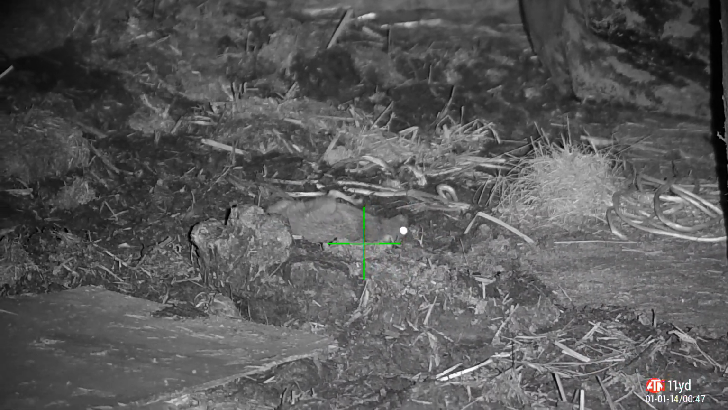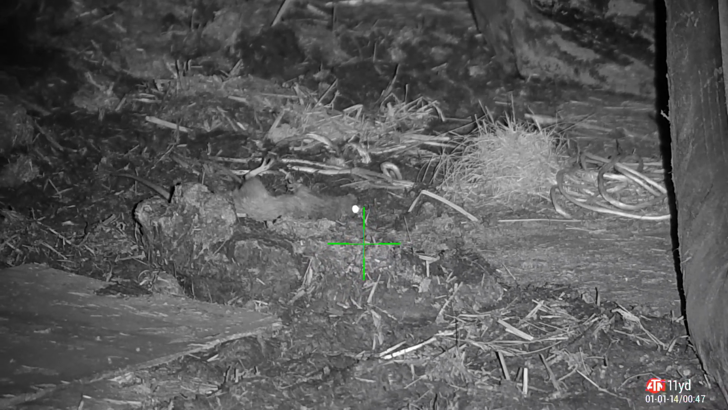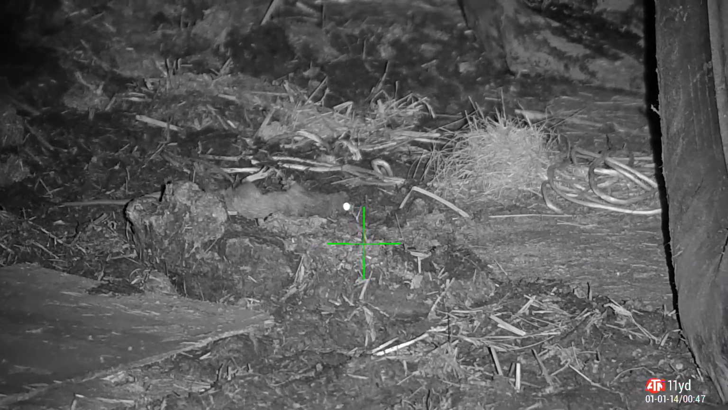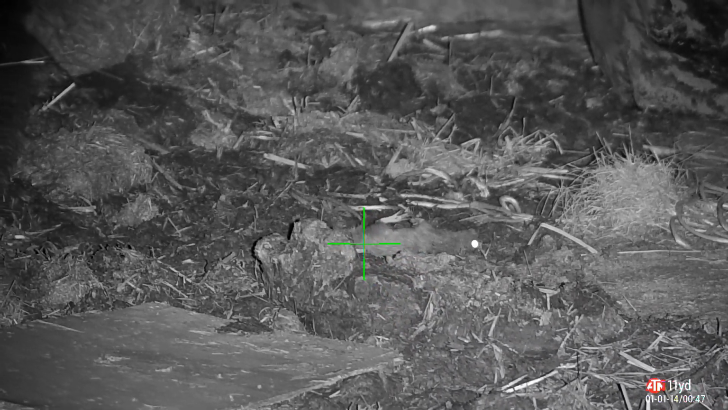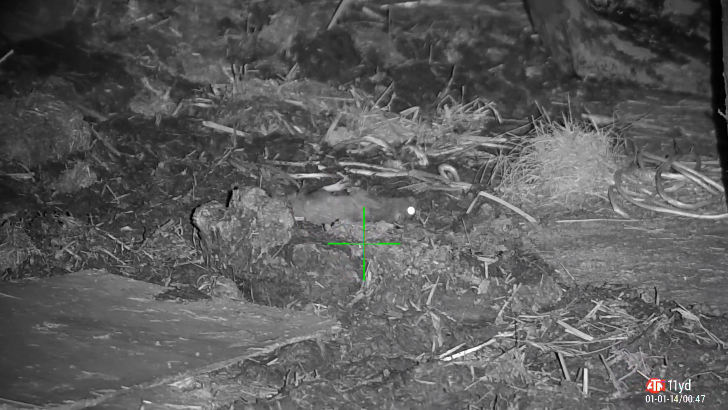Boom! Parted his hair with that GSB. Knocked him straight down. This is the small area to the right of where the cattle feed, where the cattle are penned. And it's just by the fence with all those nettles. They run around the machinery and end up here and help themselves to the spilled feed. Only this fat boy isn't getting any more. Didn't have to wait that long.